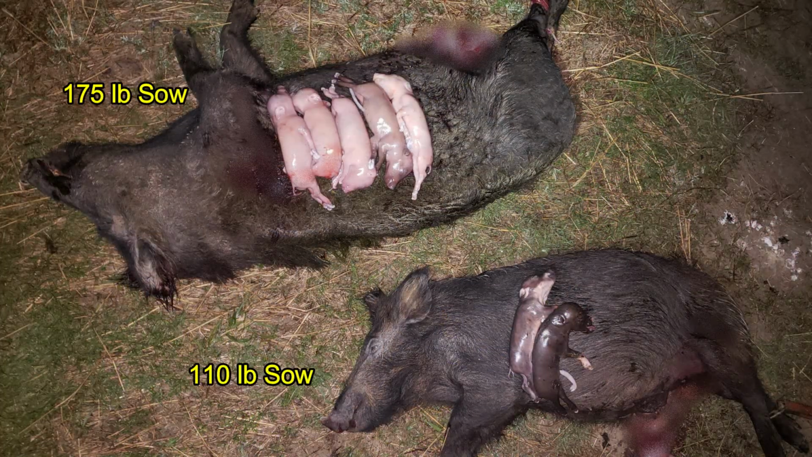And later I discovered that the 2 sows were both pregnant, the large sow with 5 on board and the small sow with at least 2 on board.